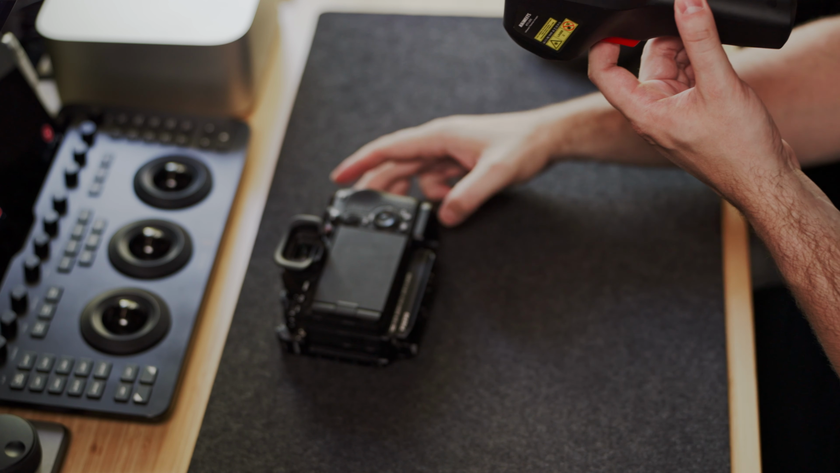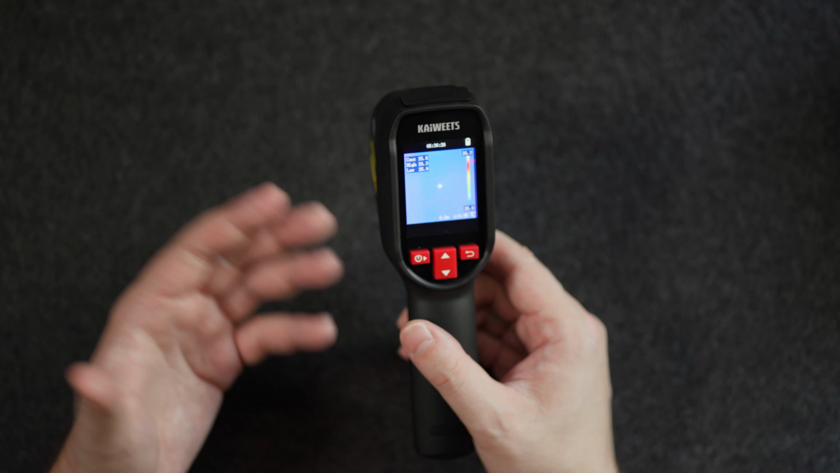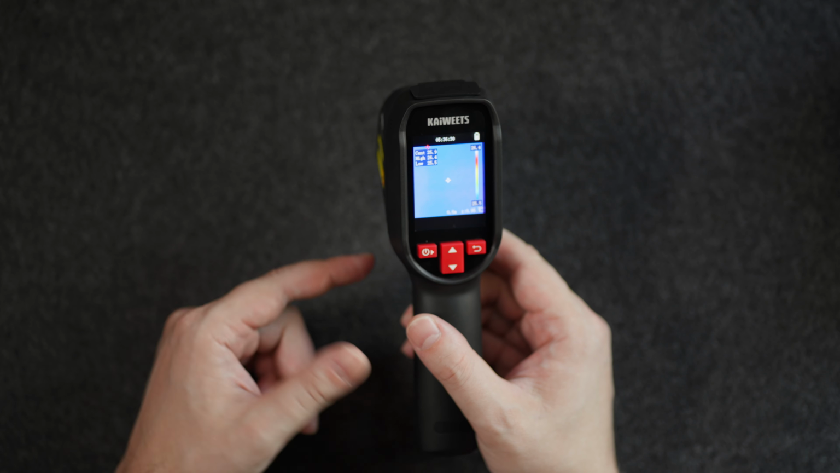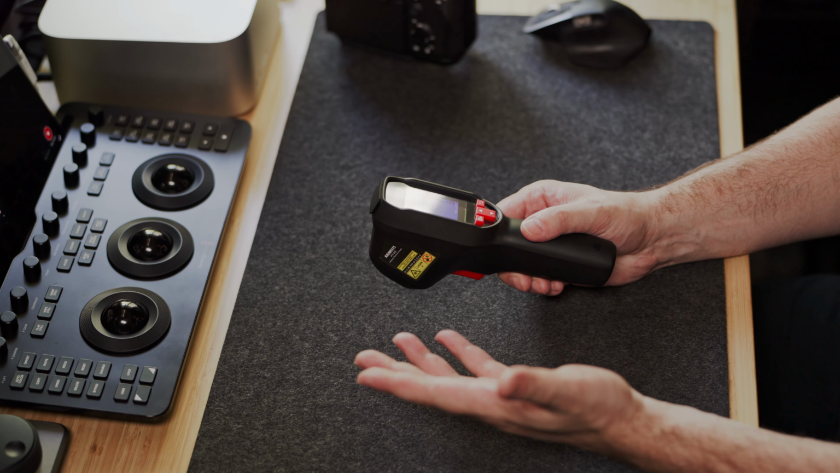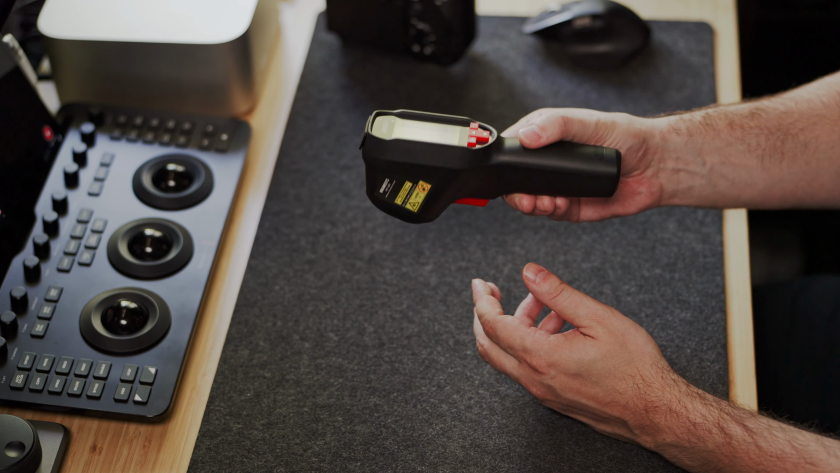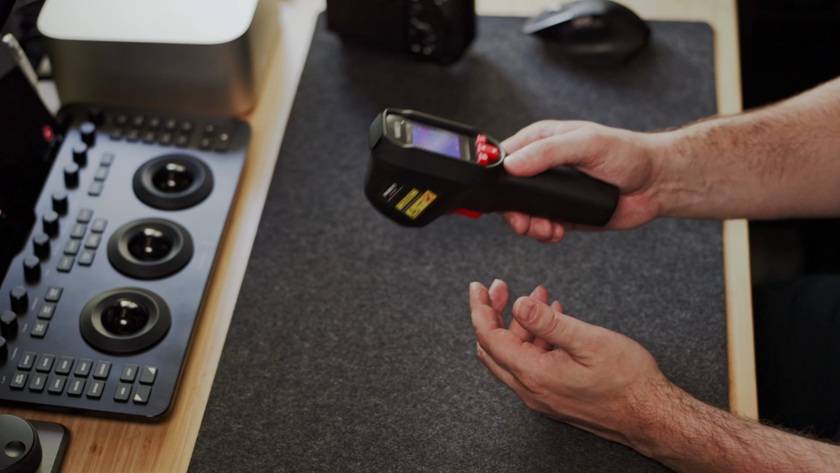I'm gonna stop right here, guys, because I want to test out this device. Maybe I will make a test of how the iPhone heats up, how the cameras heat up. So the next review or testing video that I'm gonna post on the channel, I will use this gun because this is really cool and I think that's gonna be helpful for you guys.